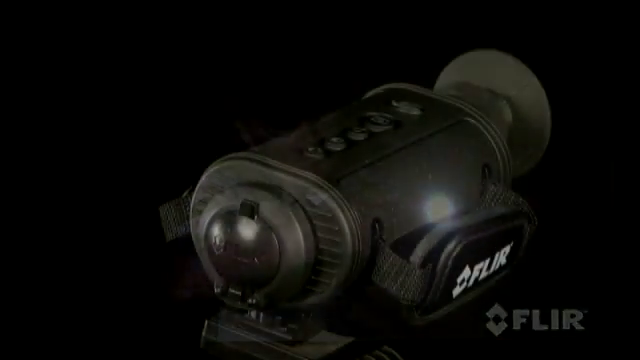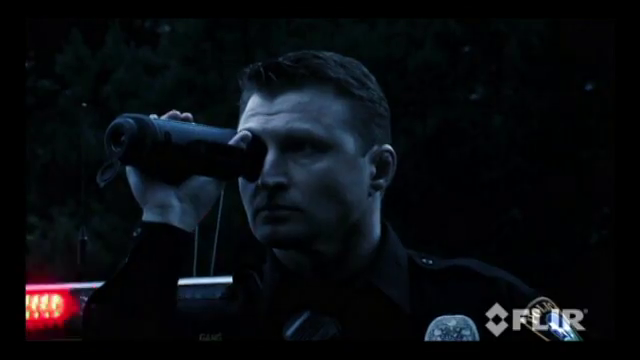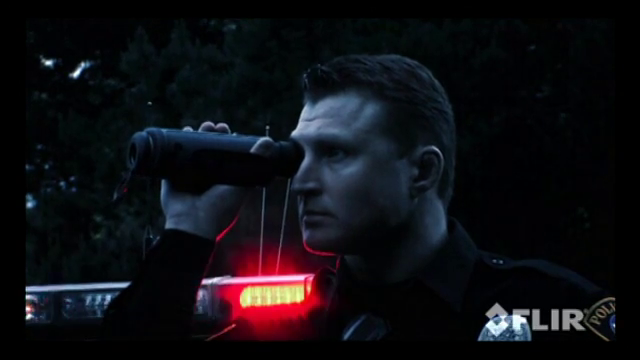But now, you can. FLIR's H-series thermal imaging cameras give you the advantage you need in situations just like this. The FLIR H-series sees clearly in total darkness. It gives you the information you need to make critical decisions, enhance your mission effectiveness, maximize your operational capabilities, and improve your safety.